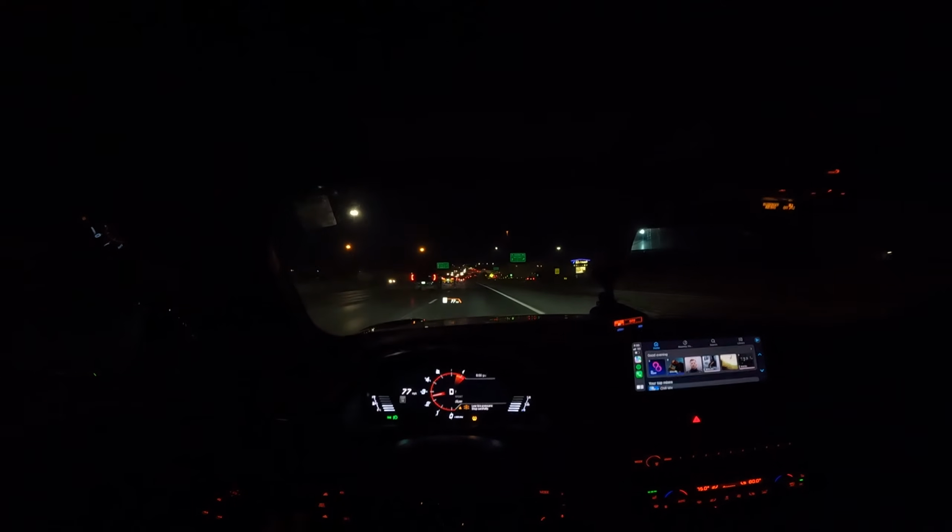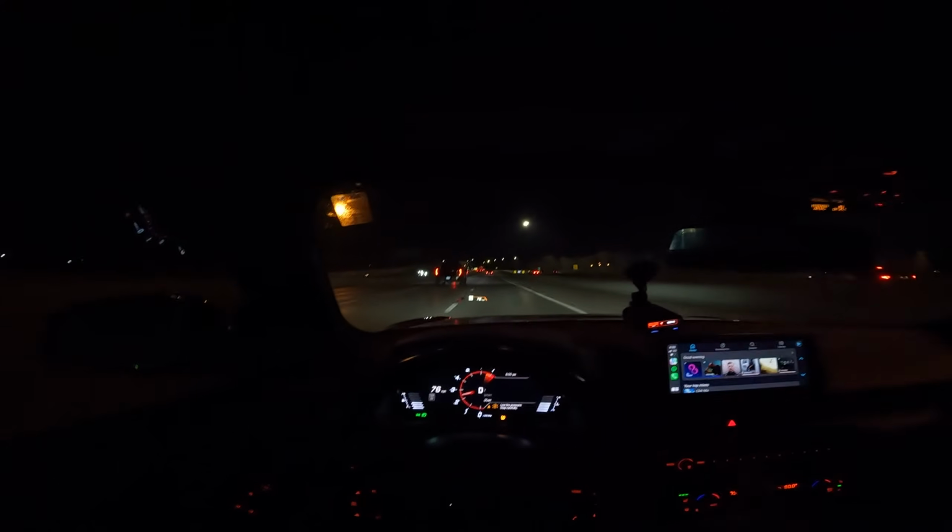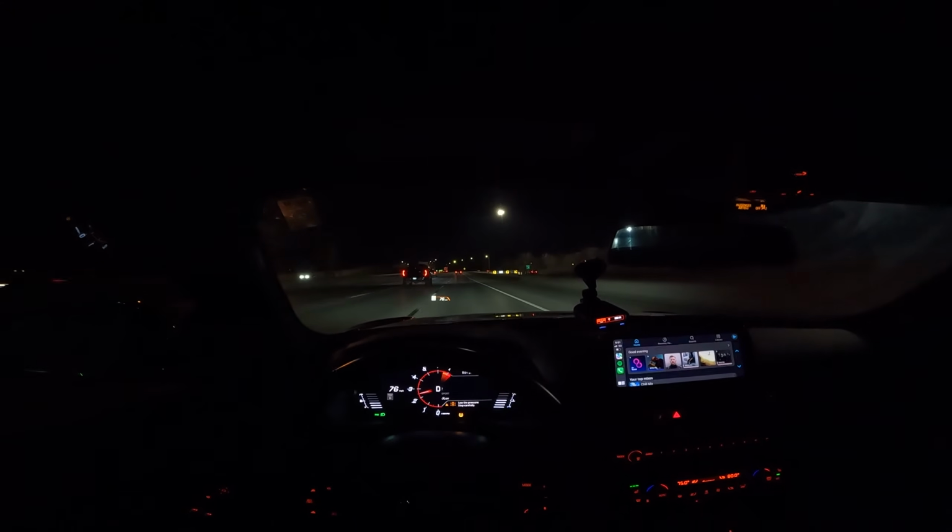One thing that is really cool is when I have all the windows up and no music going, it is nice to just listen to the turbo spool and everything. Enjoy that. I can only imagine how much more insane it would sound if I had a big turbo.